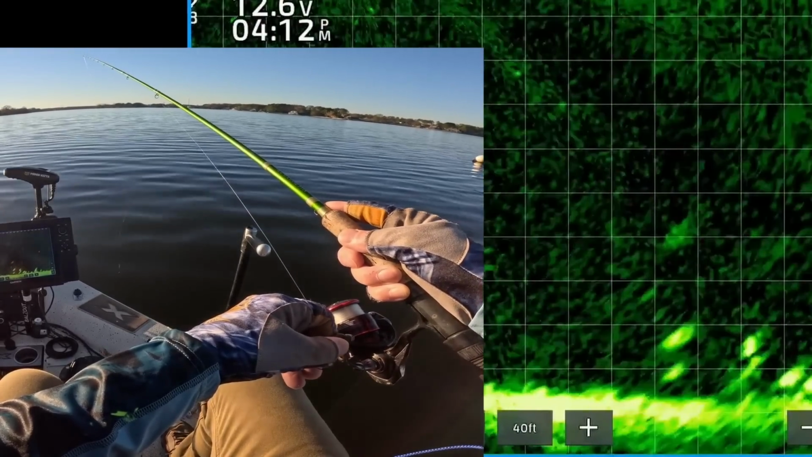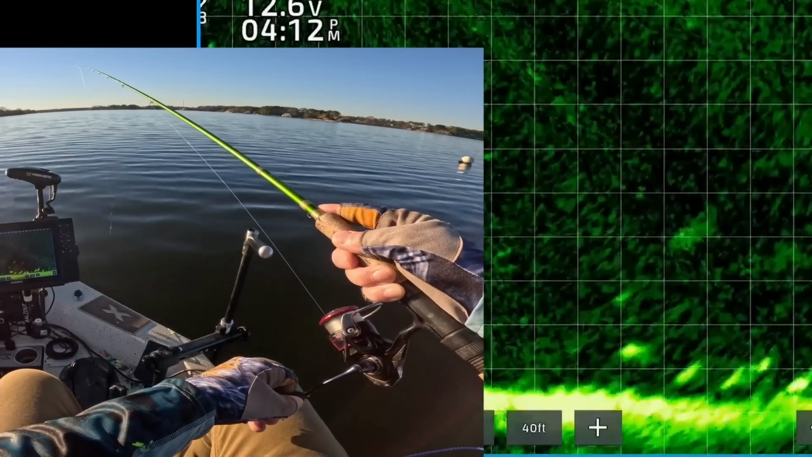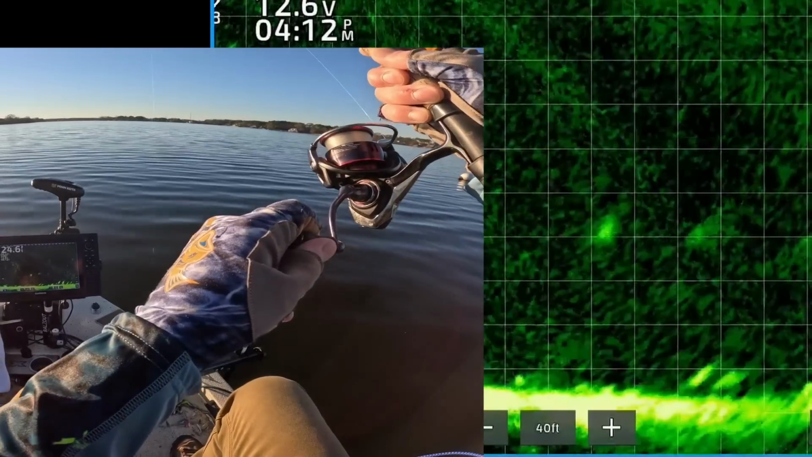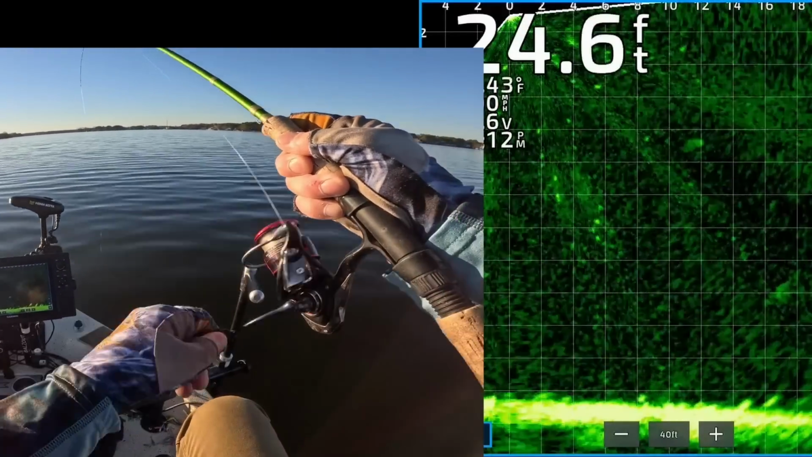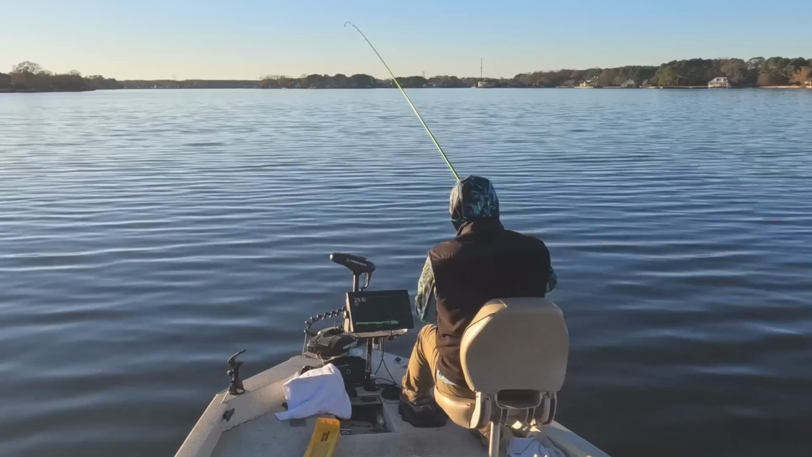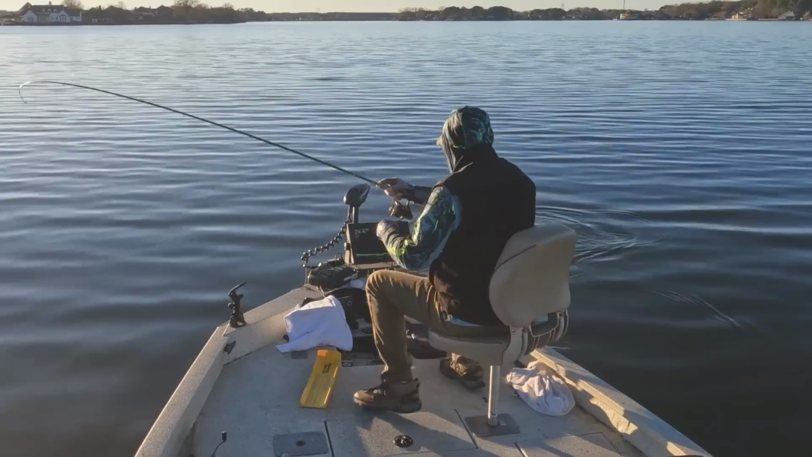Oh, he just saw it. He turned. He's coming. Locked on. He's coming. Come on. He got it. Boom. 16 feet out. Man. Hope that's a crappie. I think it is. And it is. Oh my goodness, that's a toad crappie.